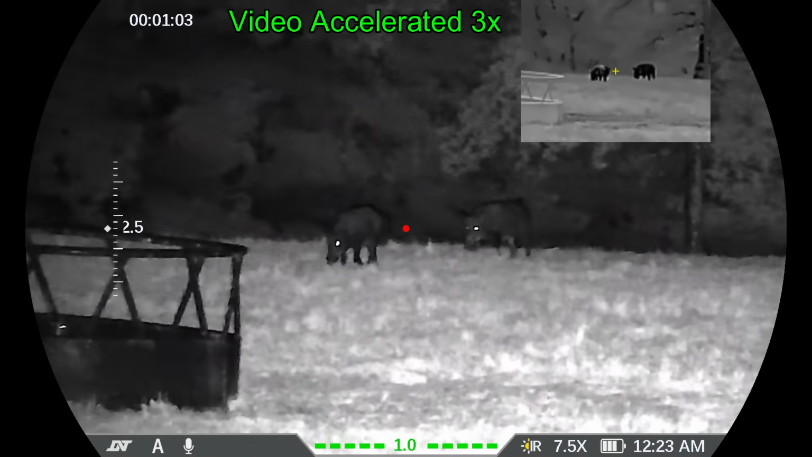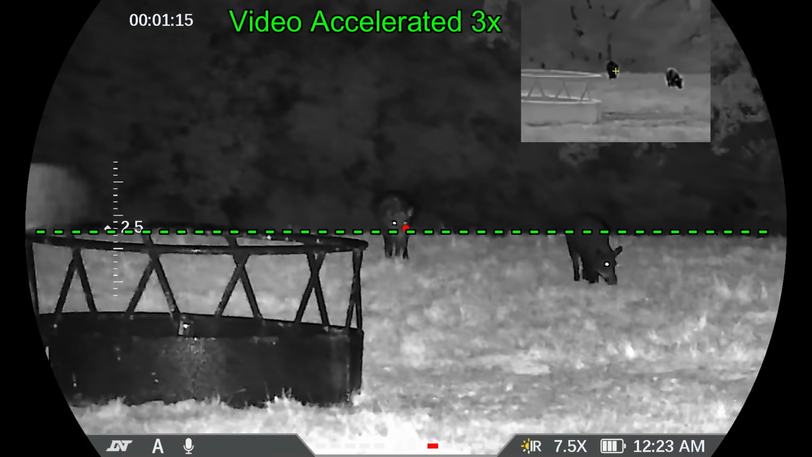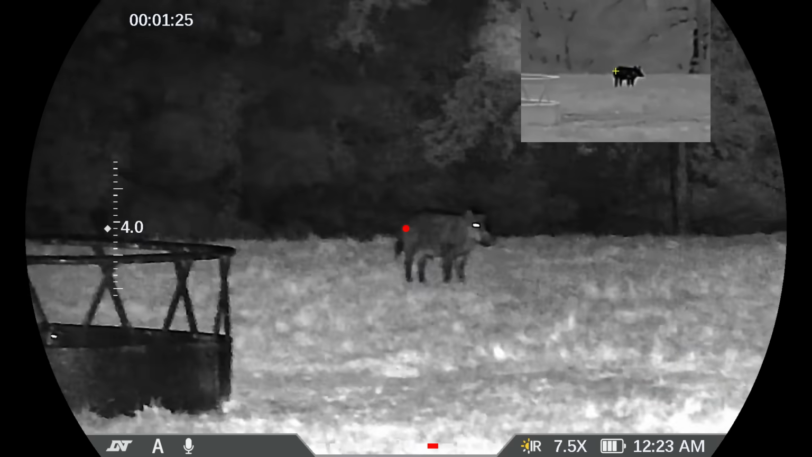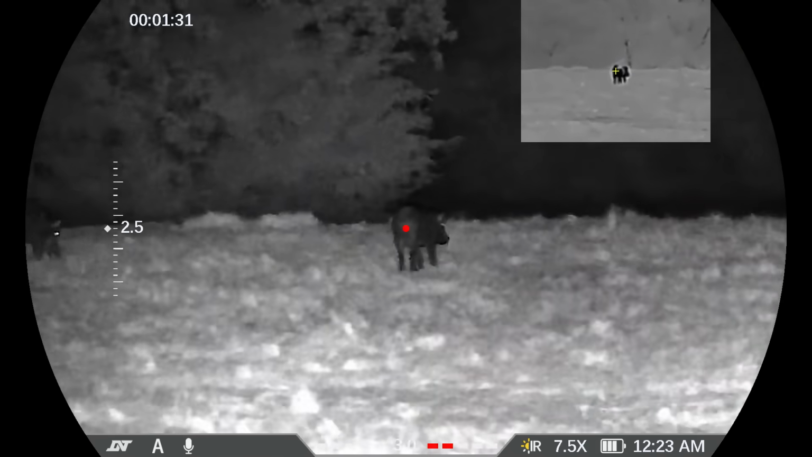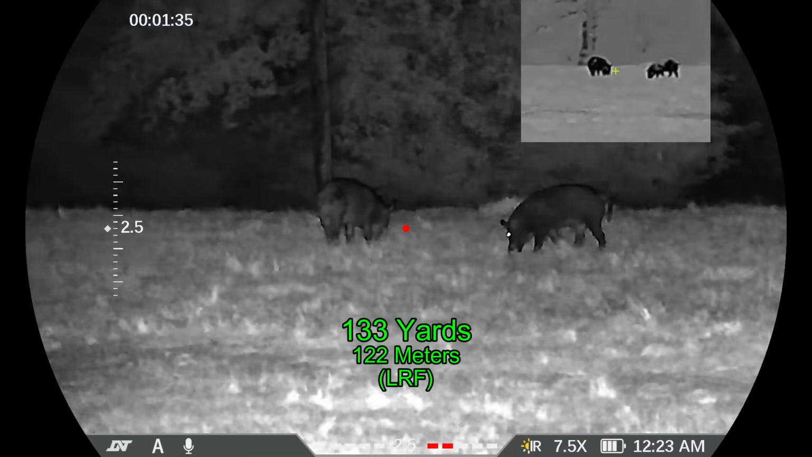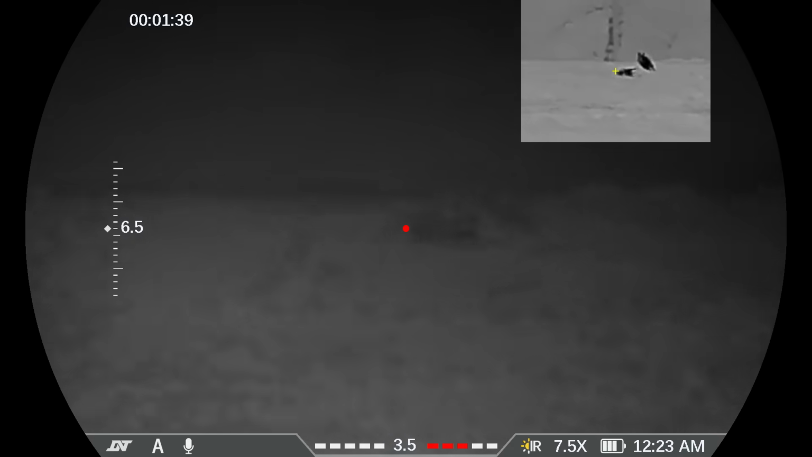So I want to get the hogs down below my little horizon edge right there, my ridge edge right there, so I can take the shot. The cattle are maintaining their distance, that's good. That's the big hog on the left. That's my primary target. The smaller hog on the right is my secondary target. And it's going to move in front of the bigger hog. Go for twofer.